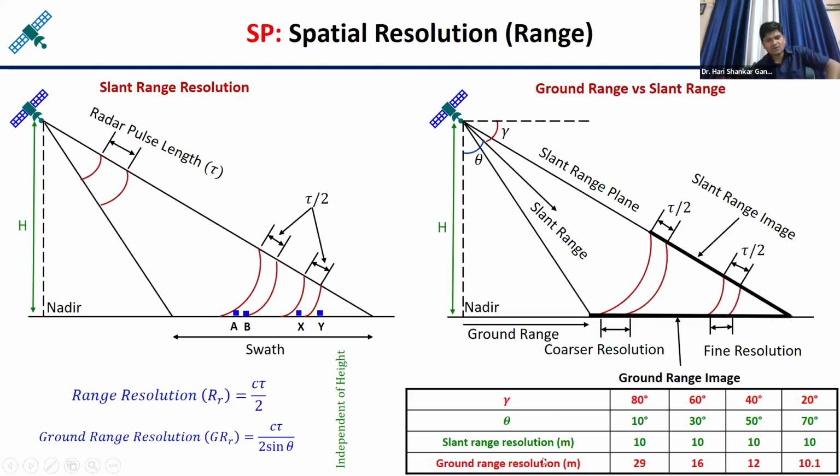If you are calculating the ground range resolution, it depends upon the look angle or the depression angle. Then you can observe the ground range resolution numerical values are going to decrease. It means the resolution is increasing. So you can say the moment you increase the look angle, the ground range resolution is improving.